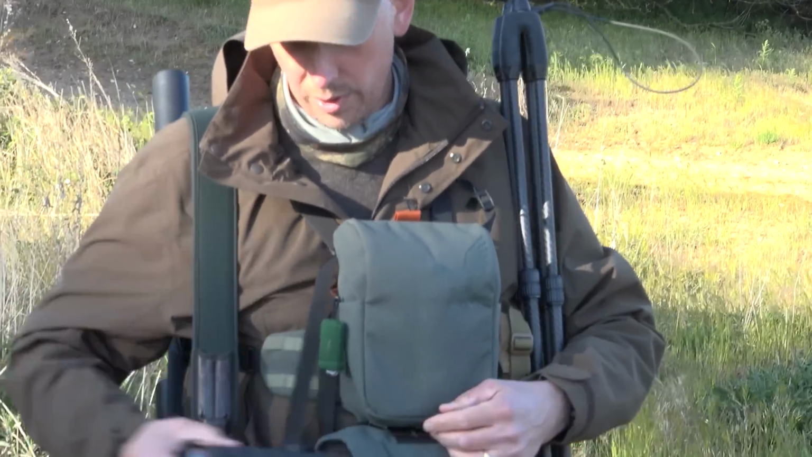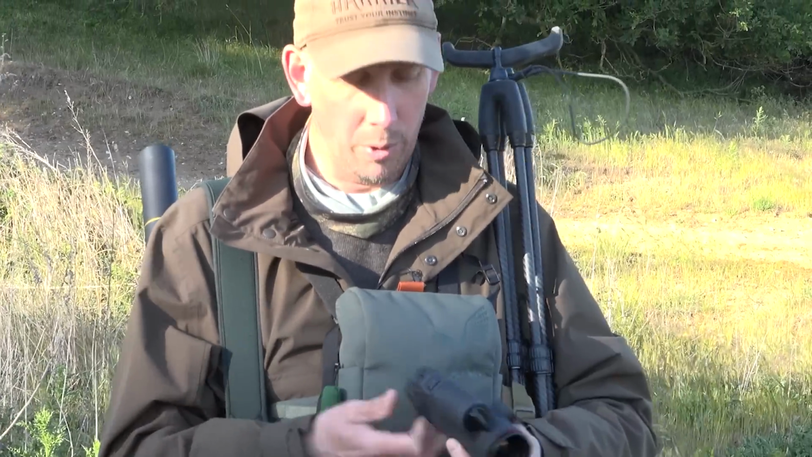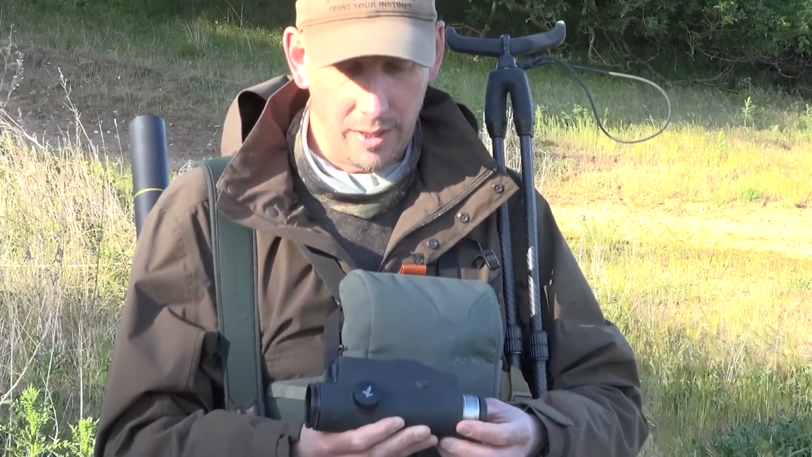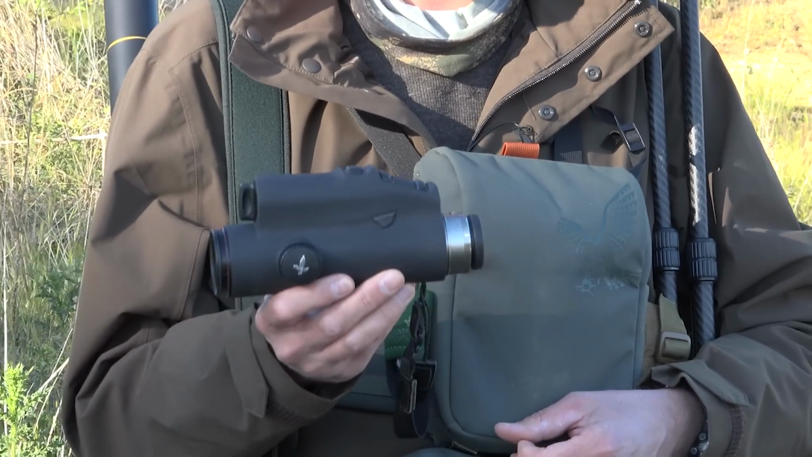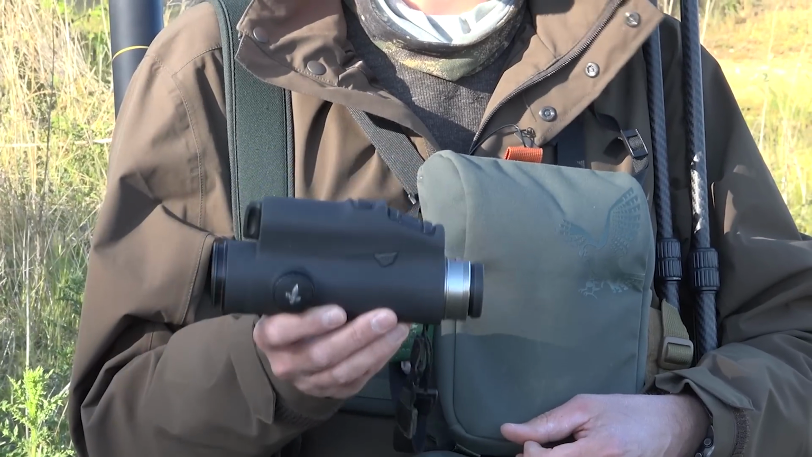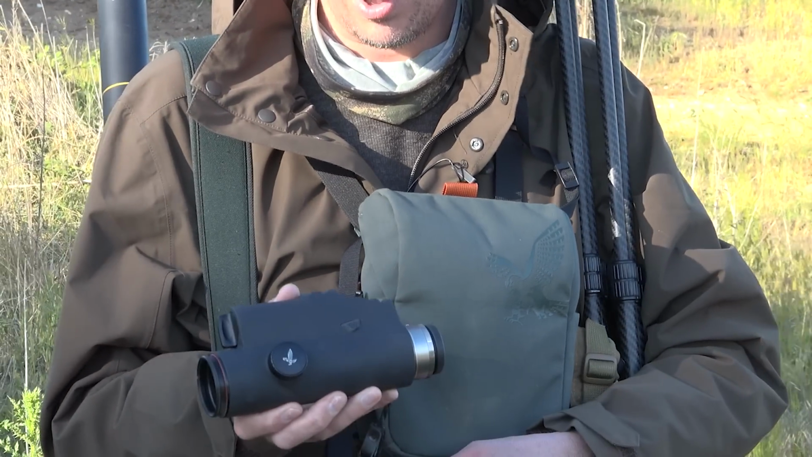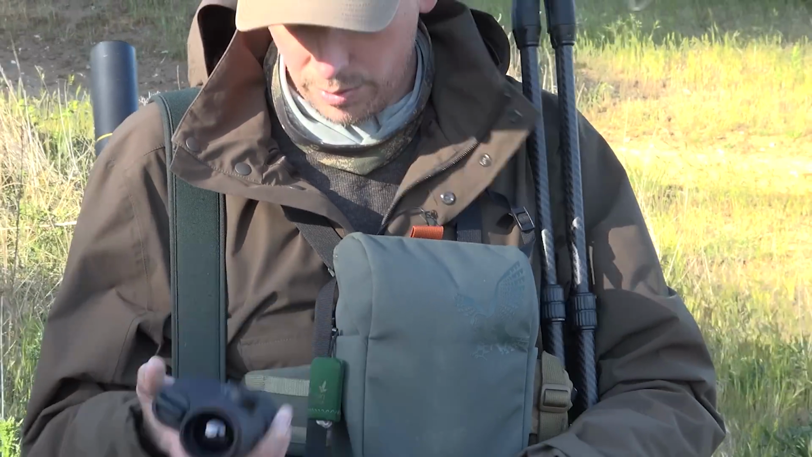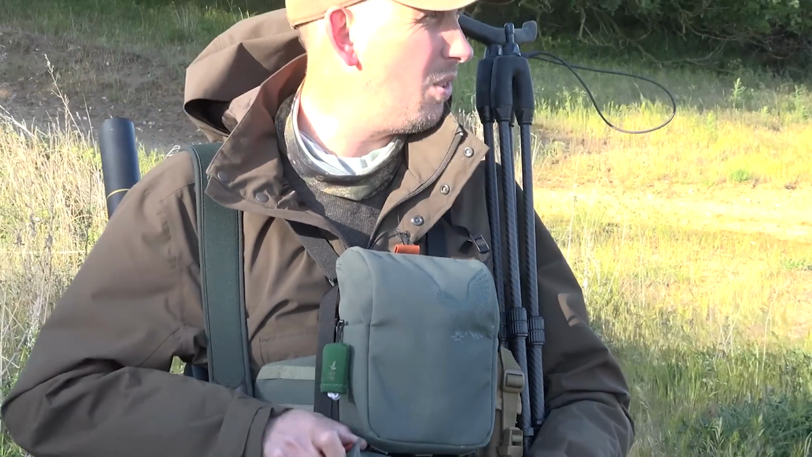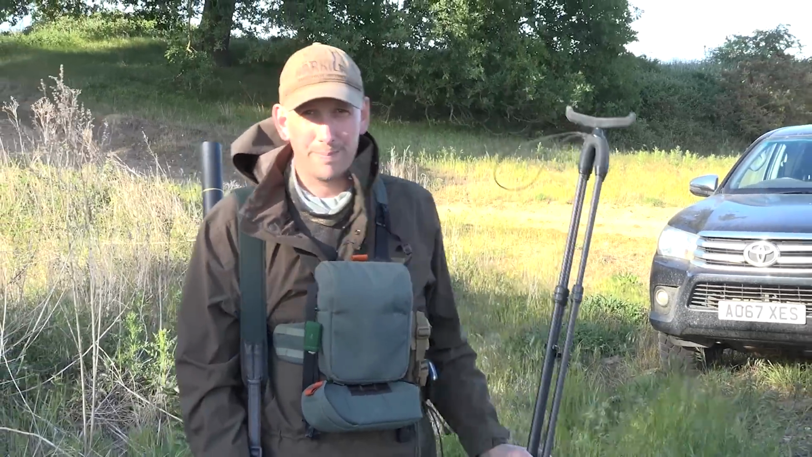And then also we've got on loan from Swarovski, this is the new thermal, the TX Encounter. The main thing about this compared to the TM35 Plus is it takes video and still photos, and it also has this wheel on the side which does sharp focus, so you can get those videos and photos in nice detail. So what we're going to do is head up over here, just have a look down in a quiet little corner by a wood and see if we can find a muntjac or two.